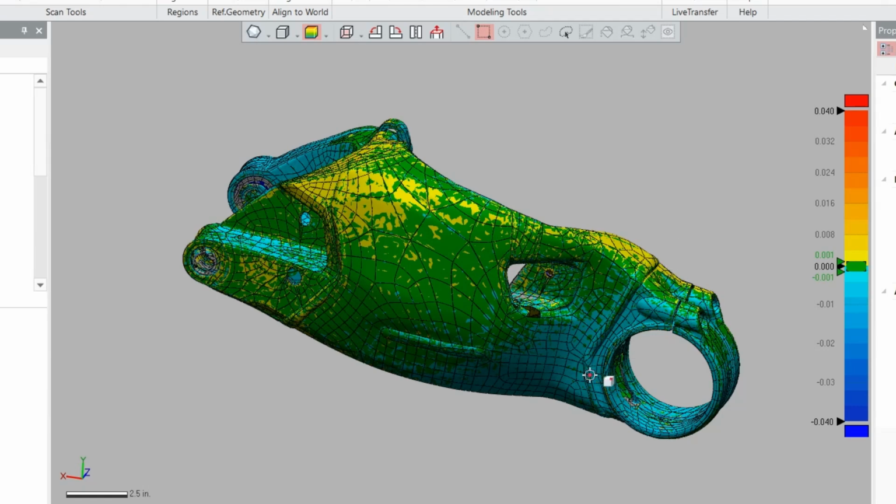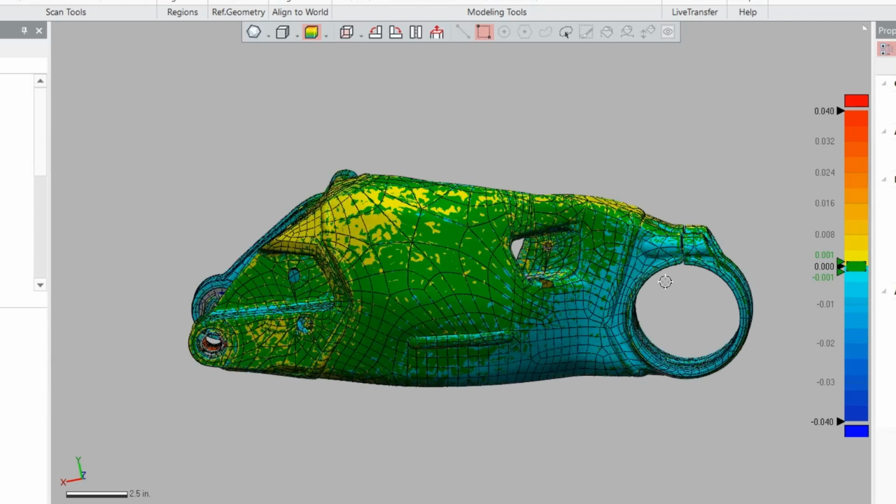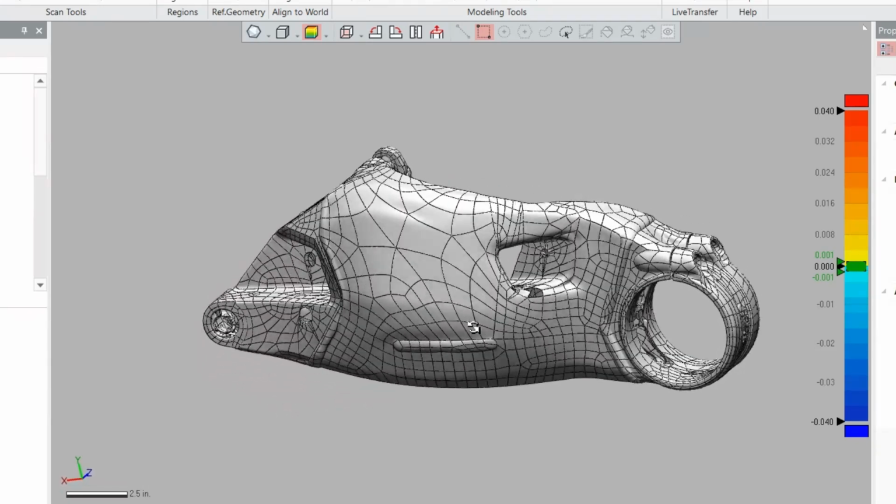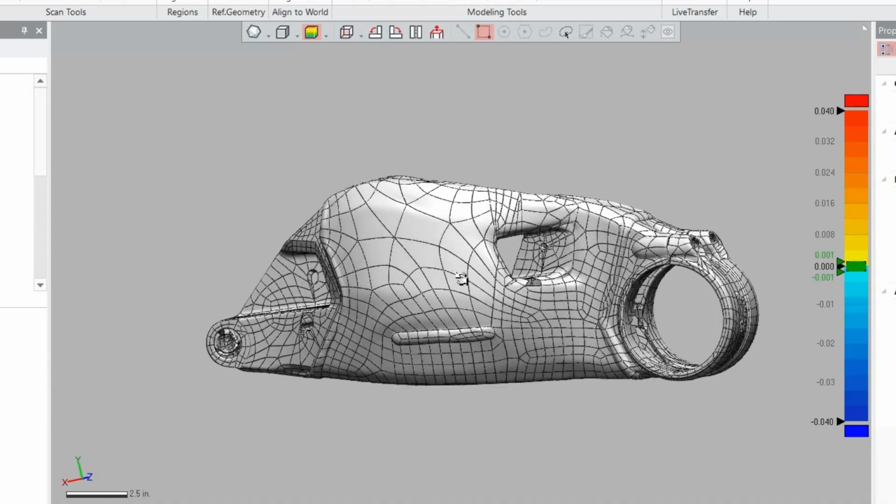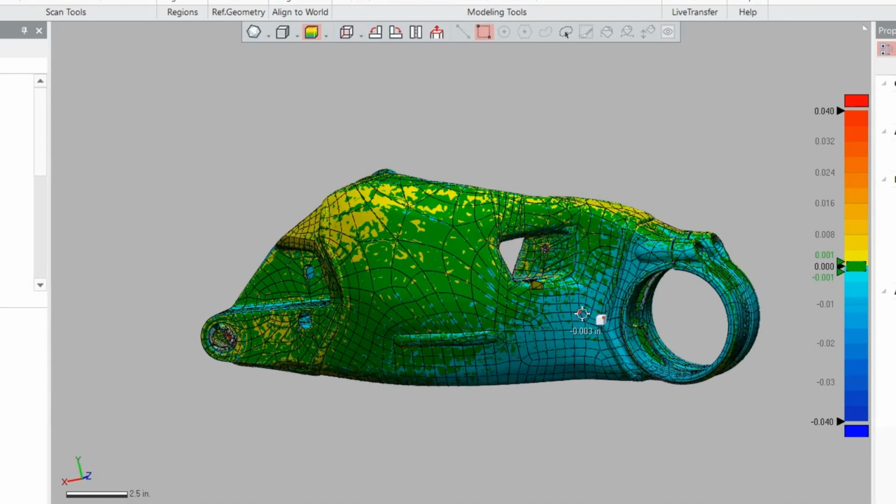All right, now we've got this comparison up. You can see I've got my scale over here back at 1 thousandth of an inch, plus or minus, will be in the green zone. And then anything above that is going to be yellow and then red. Anything below that is going to be blue. So the thing to remember is our surface here is the original scan with the high-end scanner. So we're going to assume that that's more accurate. And then we're comparing it to the mesh from the new scanner.